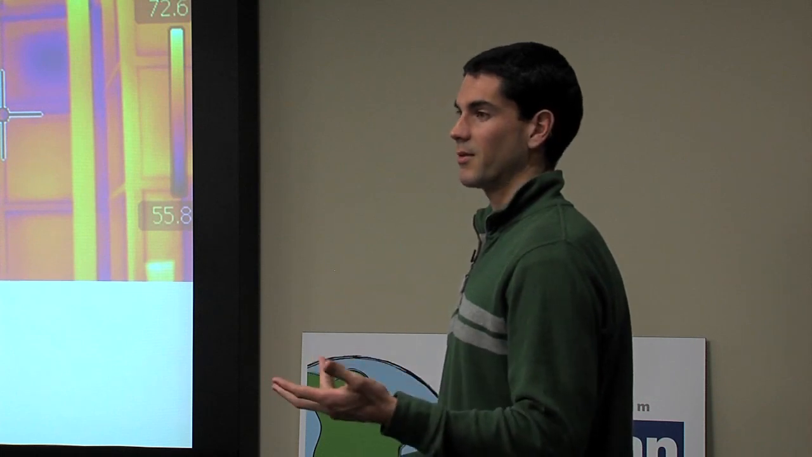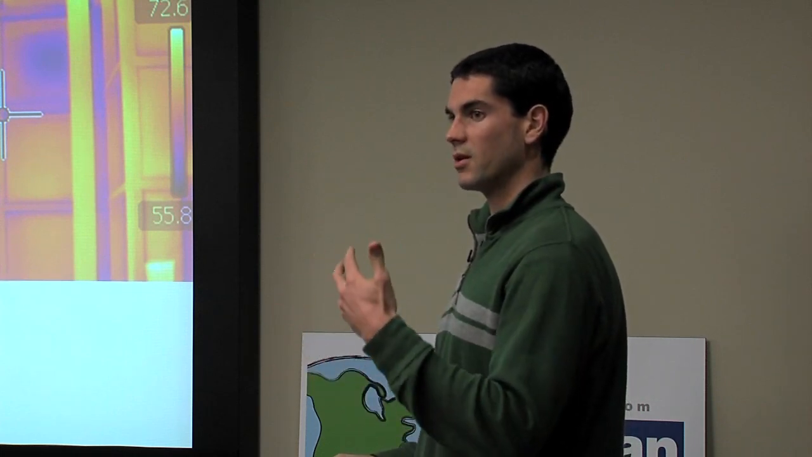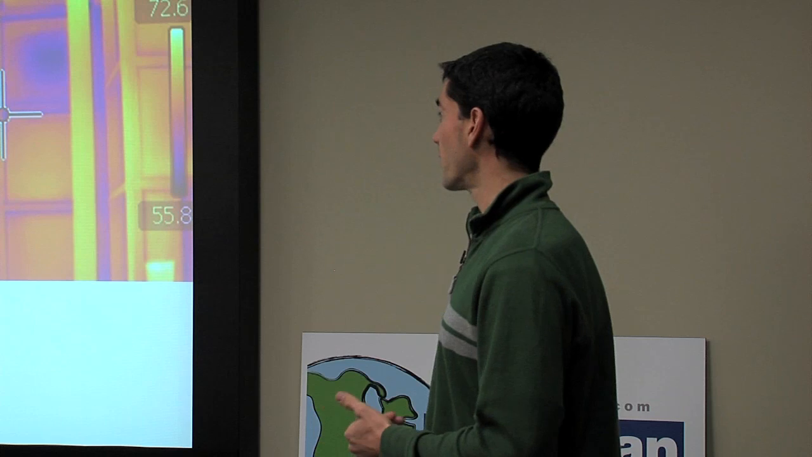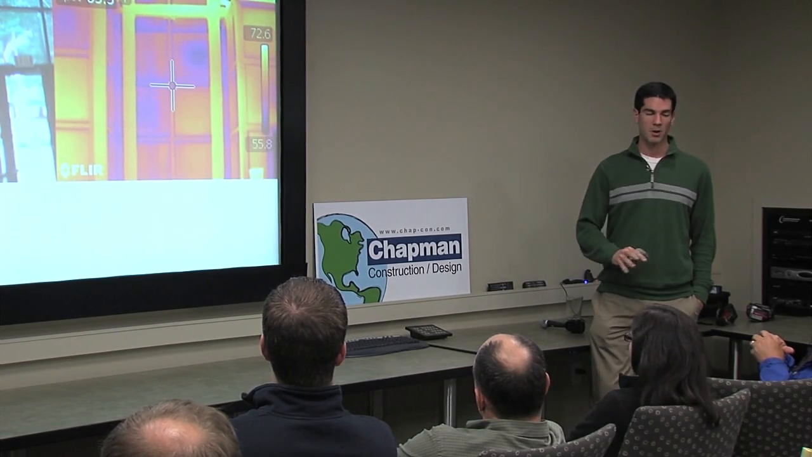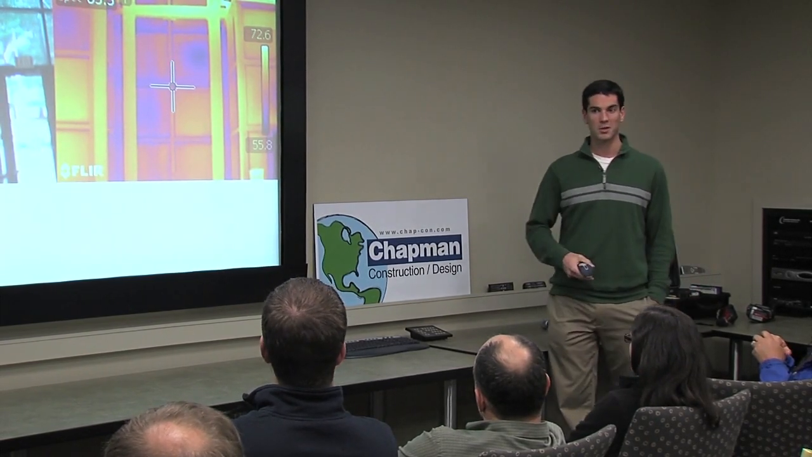It's really just taking temperature, turning it into a picture, and then you're assigning the color. So if we adjust the temperature range on this, we could make that 63 look white, black, blue, purple, any color we want. But at the core, all you're taking is a bunch of temperature readings, putting it into a 2D image.